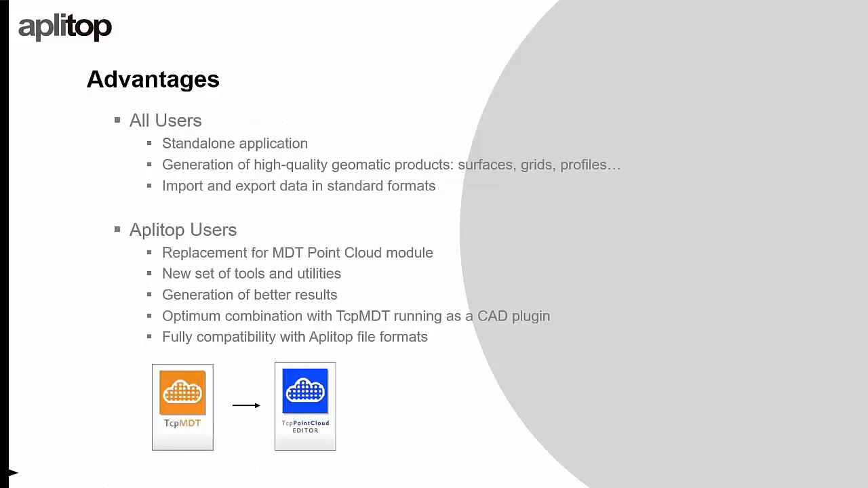The advantages of this product for users in general are that this is a standalone application. It does not need a CAD application, but it's developed to support MDT. We can generate high-quality products like surfaces, grids and profiles, and we can import and export data in different formats of point clouds or grids, like LandXML. We can import and export orthophotos and things like that.